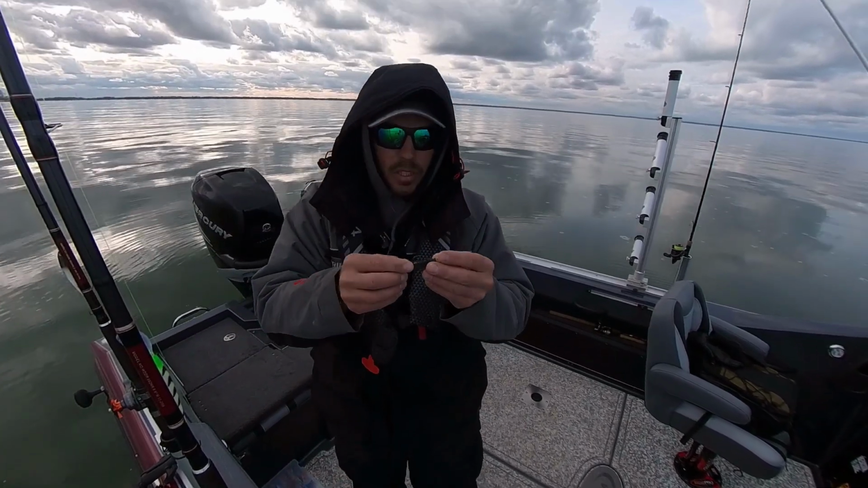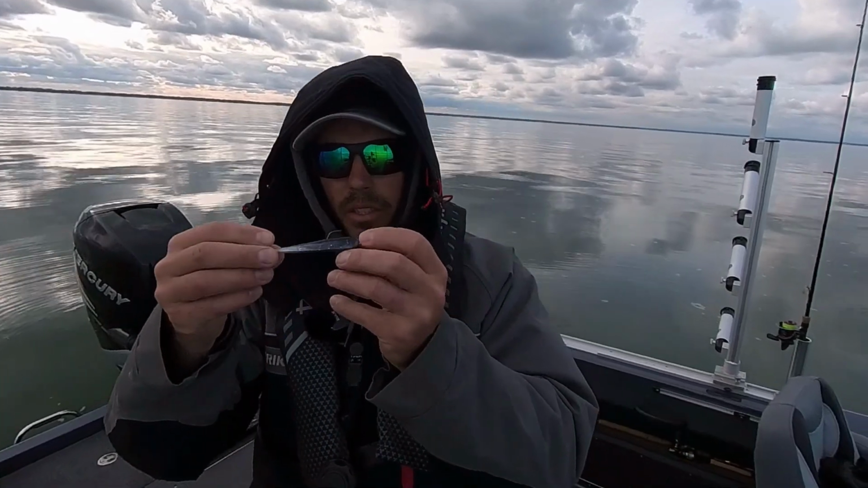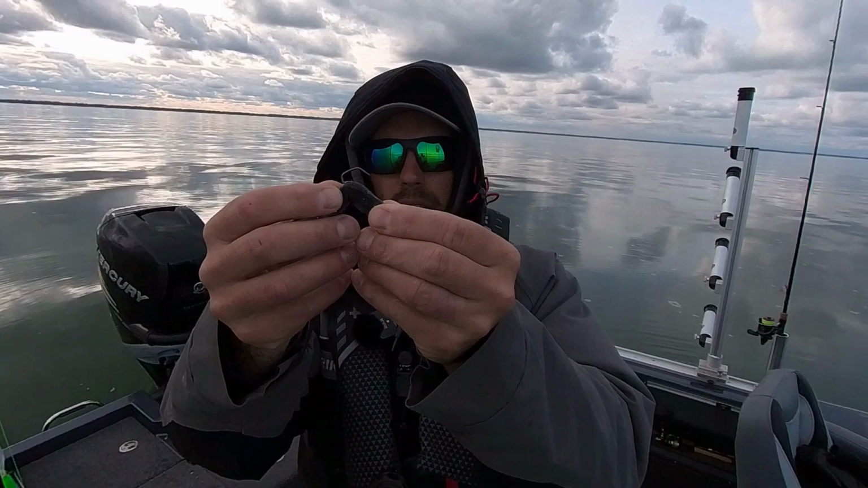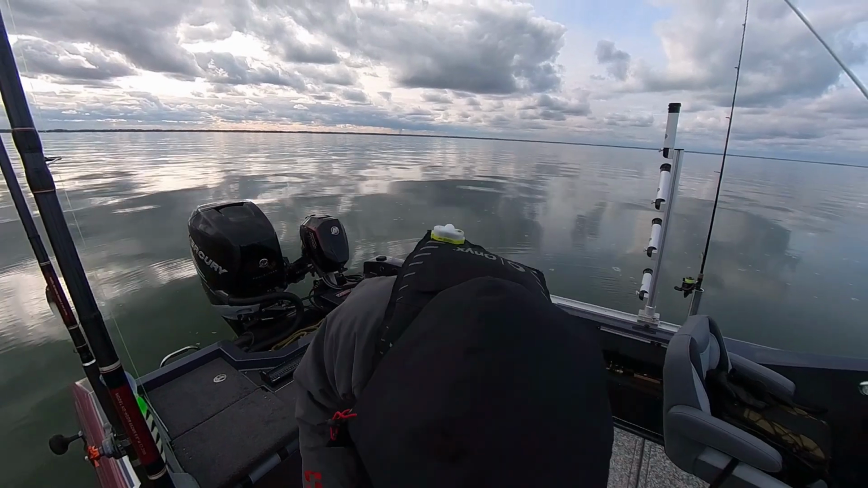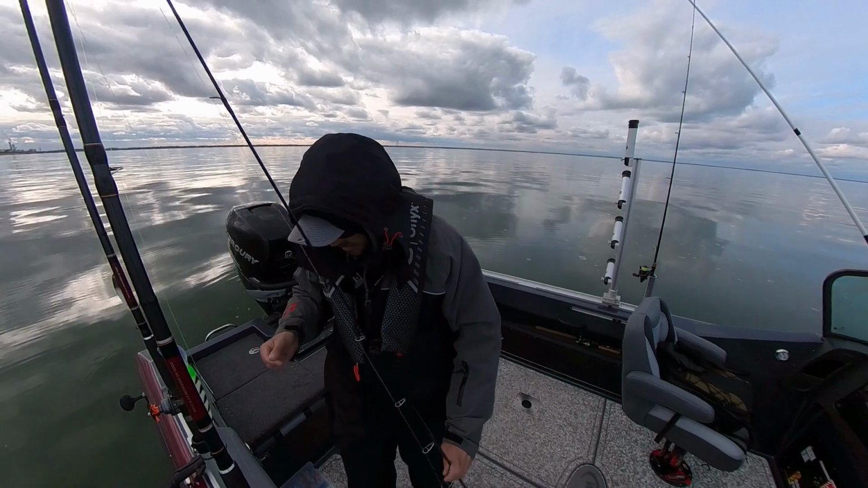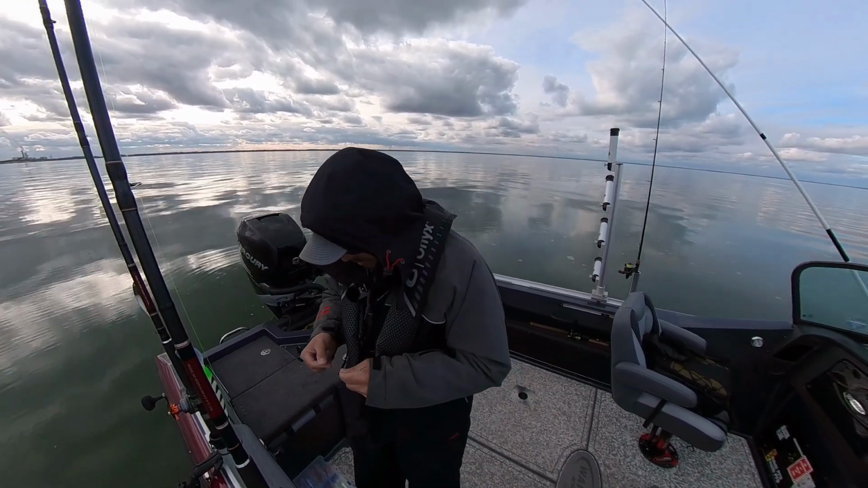Couple different combos to try. Little swimbait, AW Jigs. Really nice hook. I like how it's got that little keeper in there. And then just your standard ball jig with a paddle tail, blue ice. Give the paddle tail a try first. I seem to be playing that a little better.